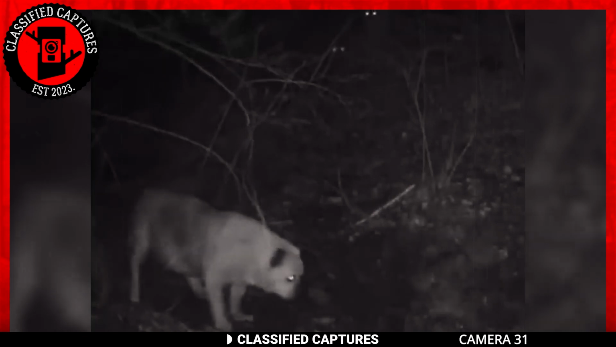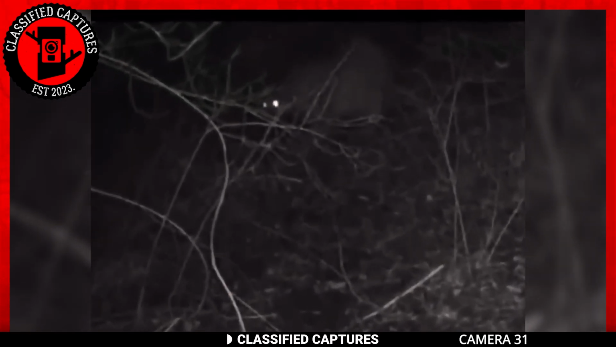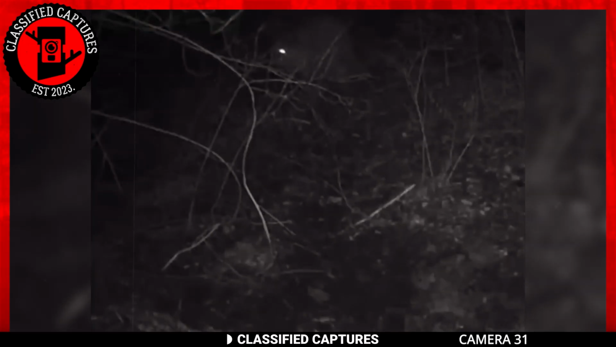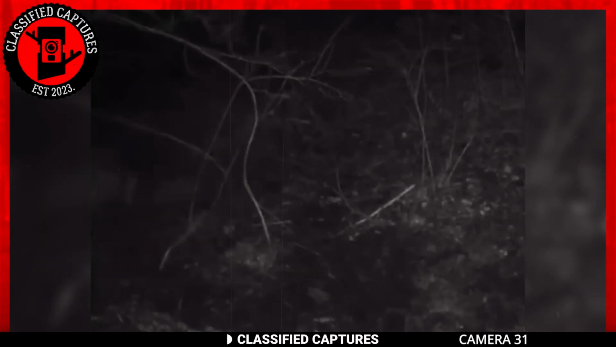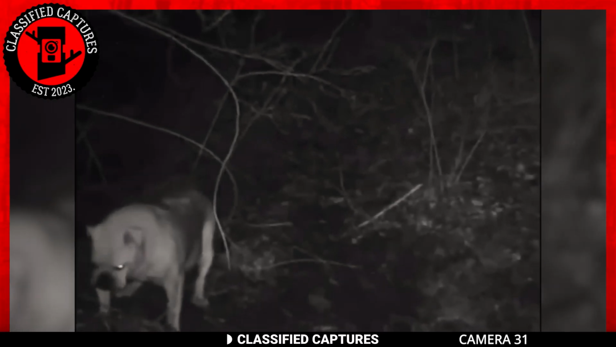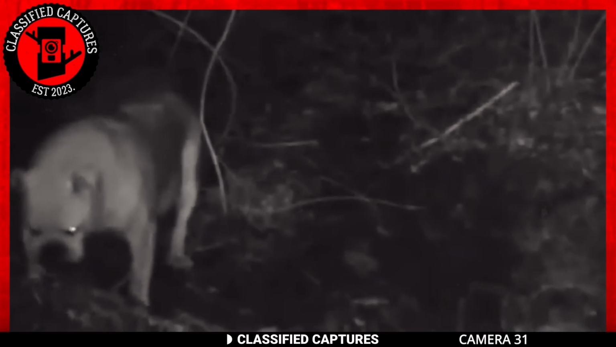In the epic showdown between a dog and a lion, you'd naturally think the lion would have the upper paw. However, the outcome of this encounter might surprise you. It all began when a curious pit bull ventured into the woods, seemingly on a mission to establish some territorial authority.